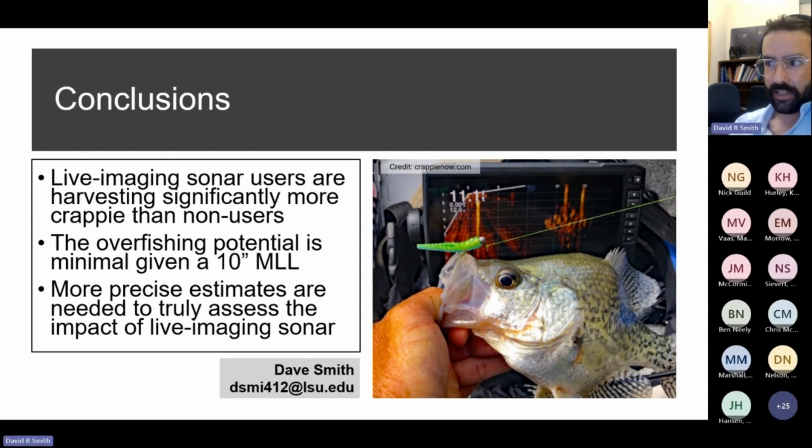Yeah, it's definitely system specific. What I showed was the aggregate catch rates, but when you look at the variability from reservoir to reservoir, we saw in Lake Fork a much larger difference between users and non-users. Compare that to Sam Rayburn, where we saw non-significant differences between users and non-users on that lake.